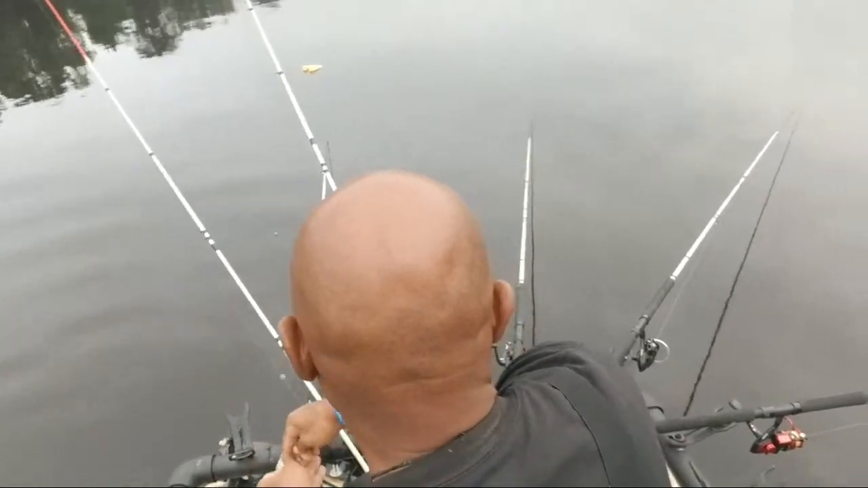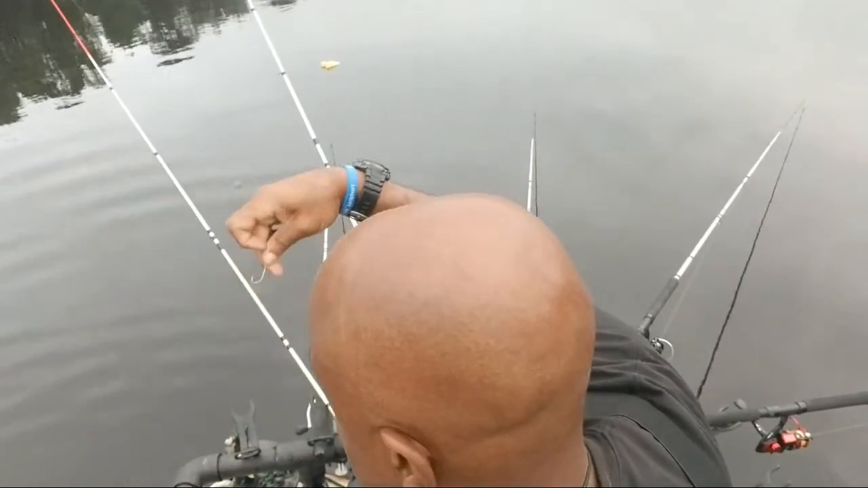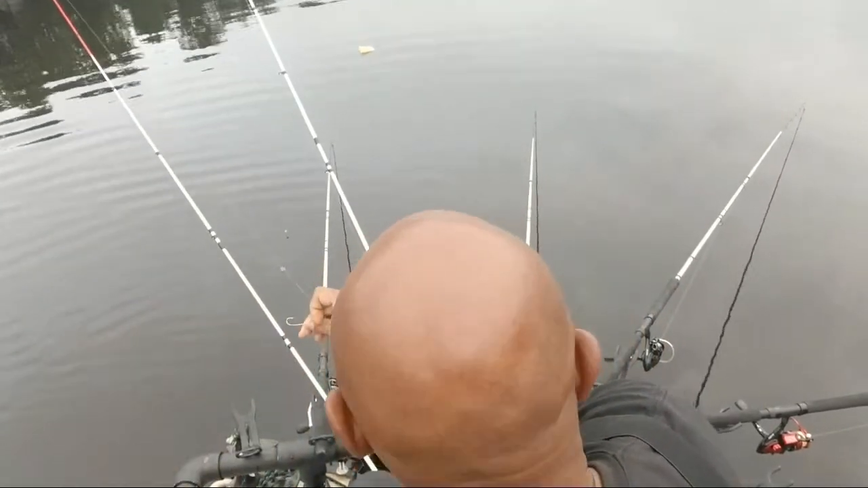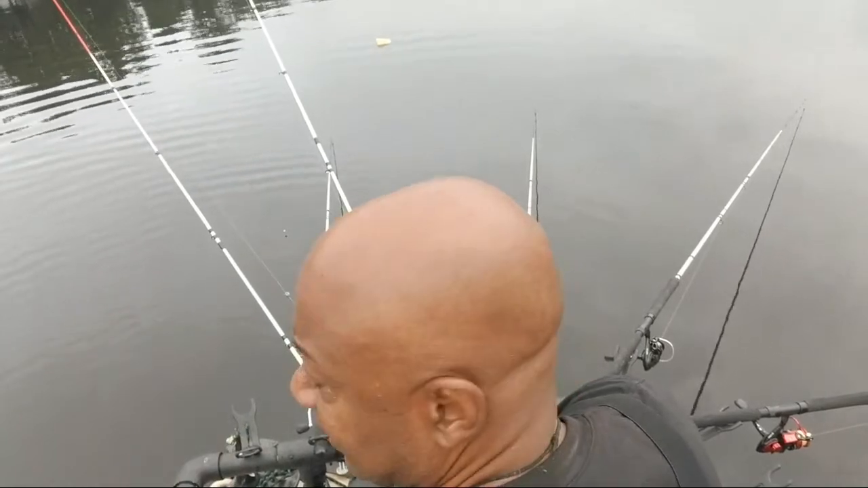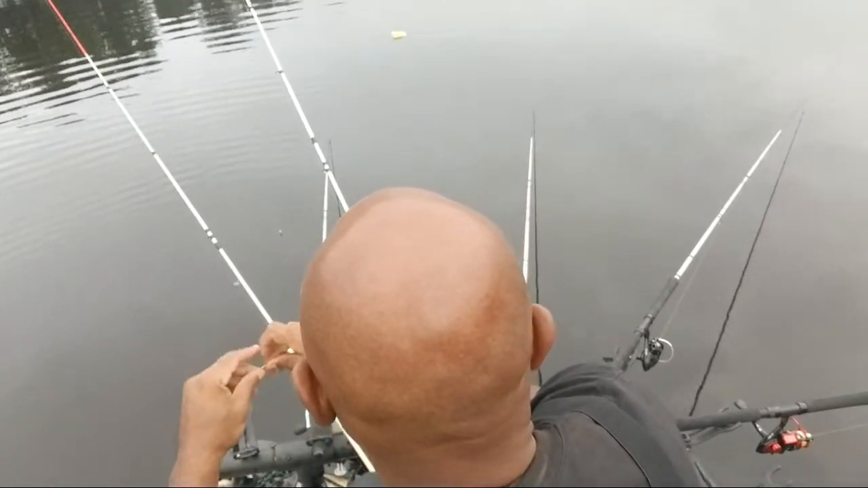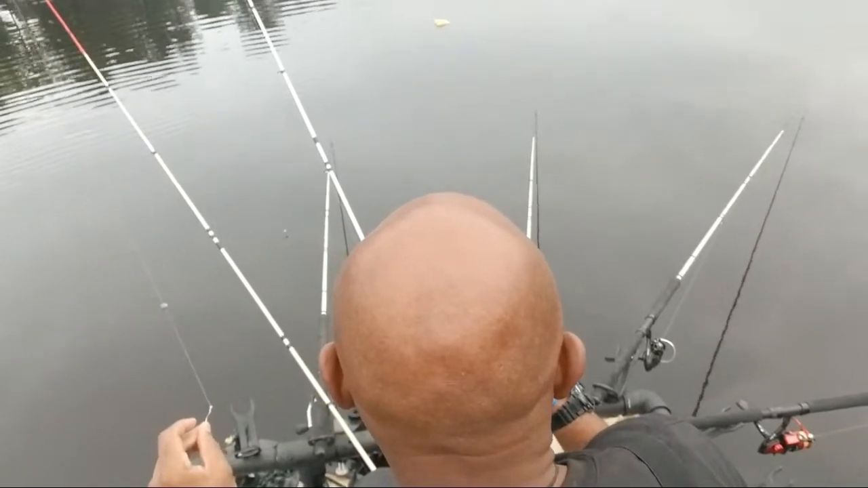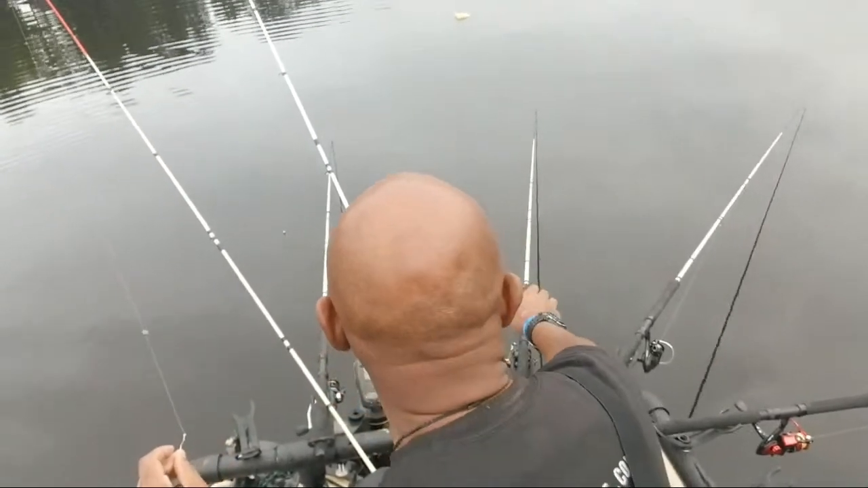Okay? That's that nasty Bin minnow hook. We're not worried about size. We just want to catch a few fish. Let me release him. And that's what I was telling you guys, the difference between the back of the lake and the front of the lake. It's a major, major difference.